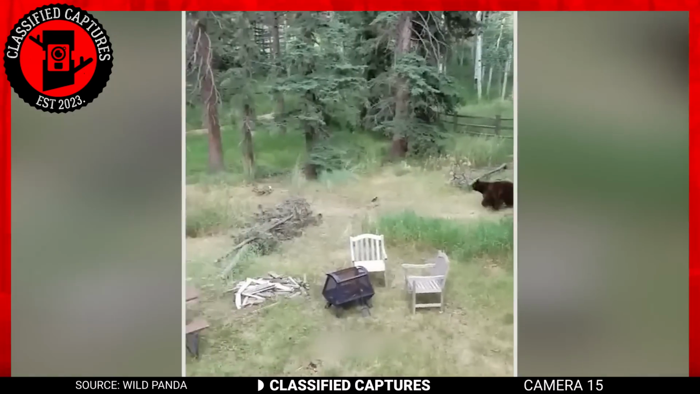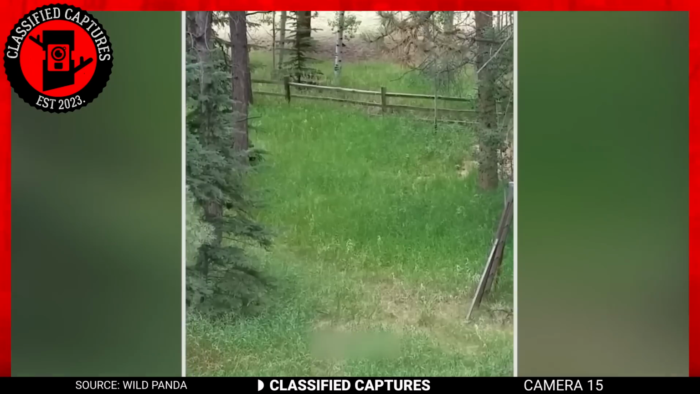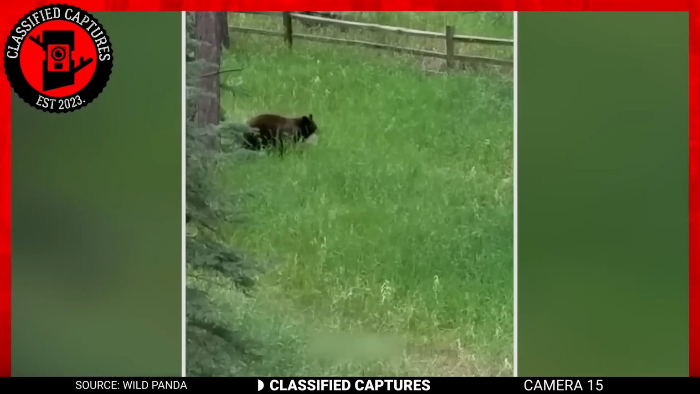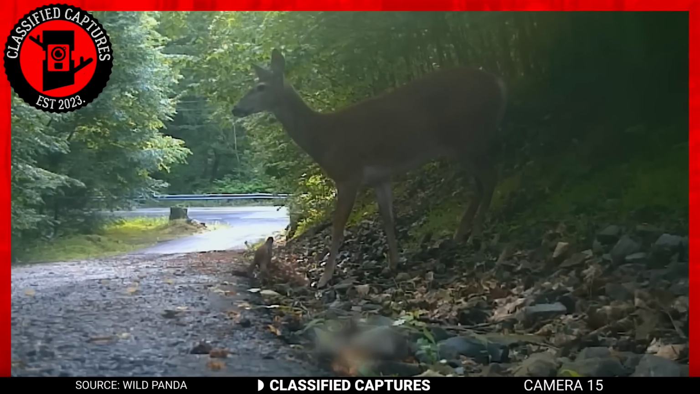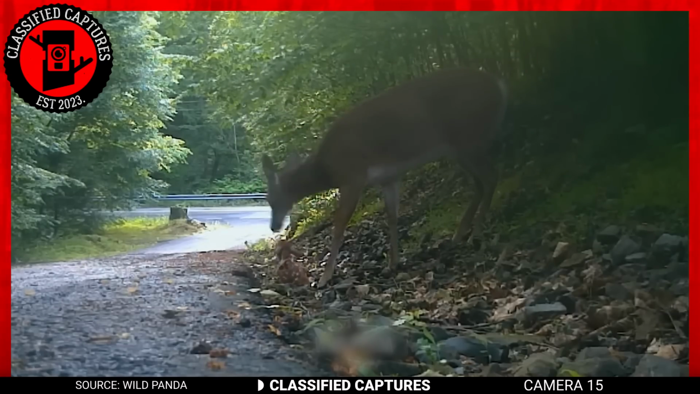Her cubs hide out in the tree while she's out hunting. But this is where things get unfortunate. Mama deer had also left her fawn in a space she thought was safe to go graze so she could have some milk for her fawn.